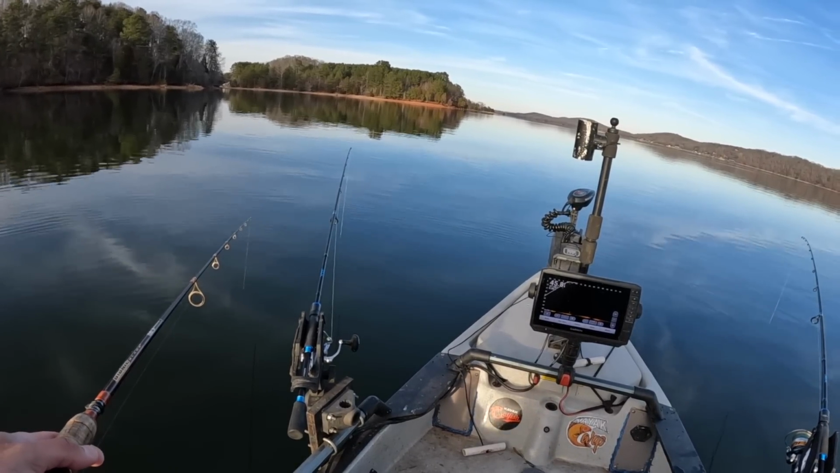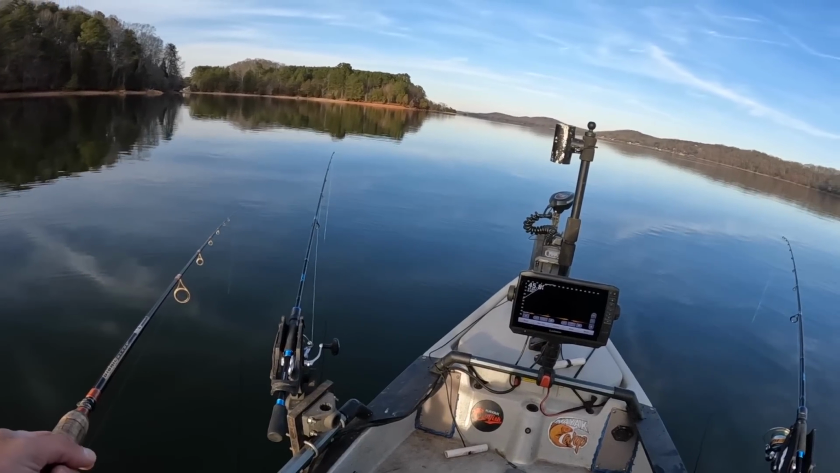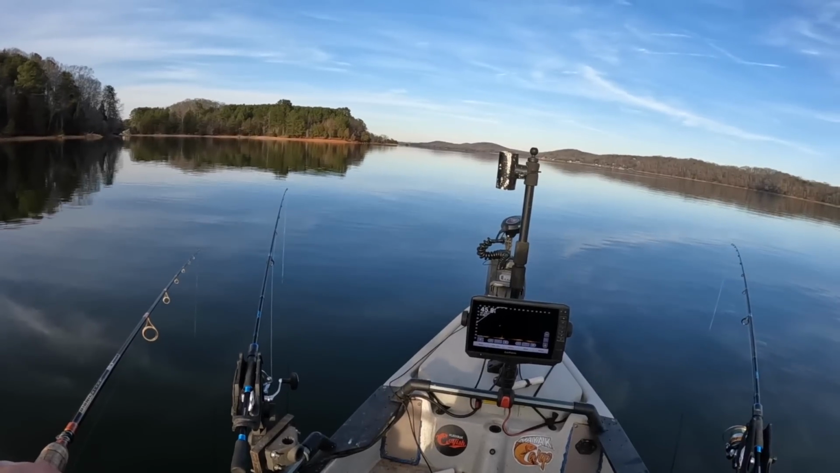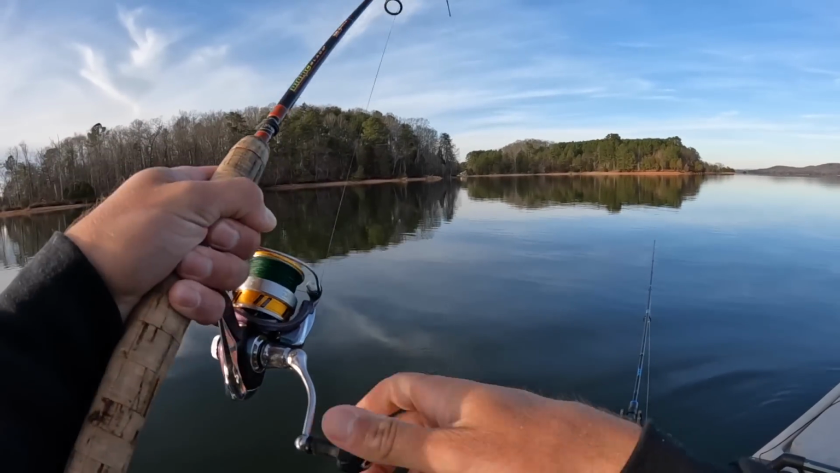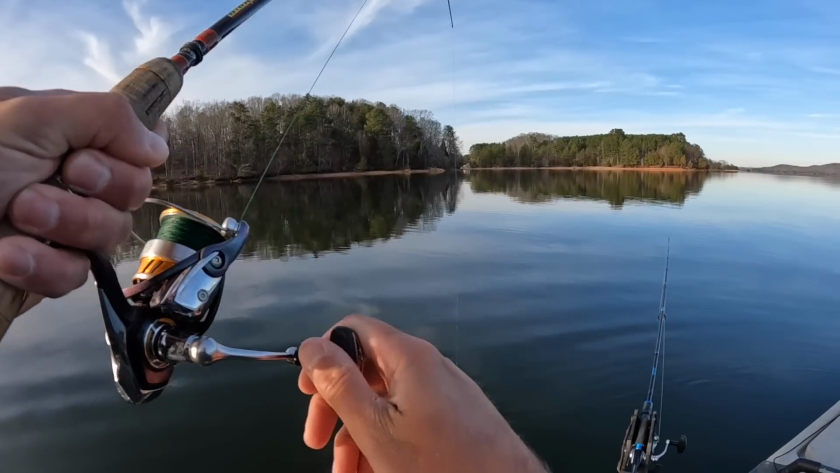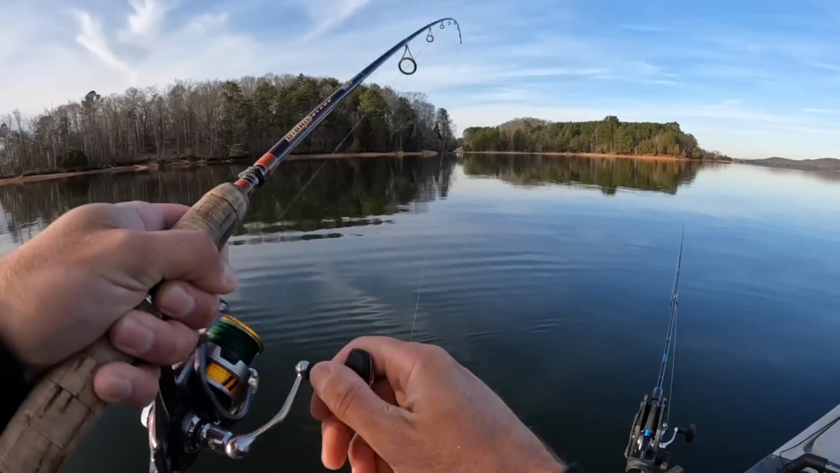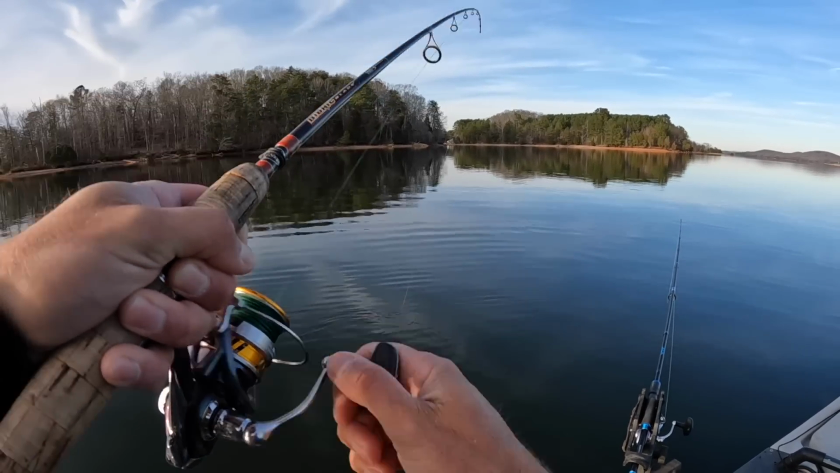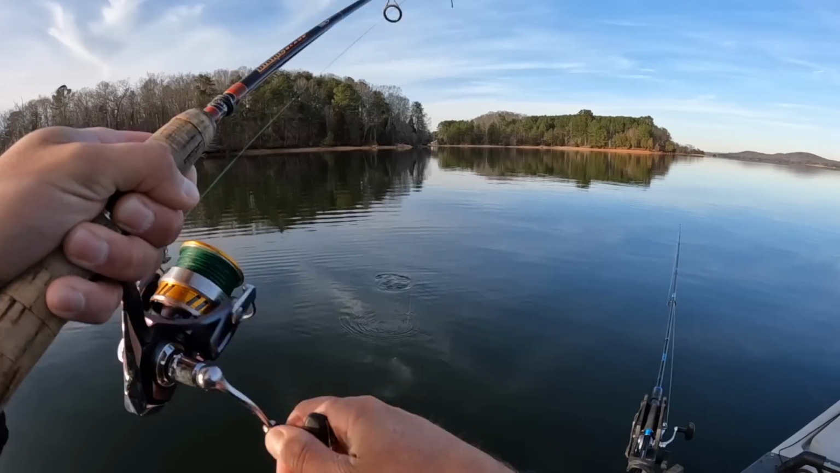I've lost sight of him. Okay, there he is. He's coming up to it. Oh, he got it too, by gosh. He got it. I hope y'all can see that on the screen. This one ain't gonna be as big as the other one, but he nailed it. I think he was about 20 feet deep, just sitting there. There's a little blue.